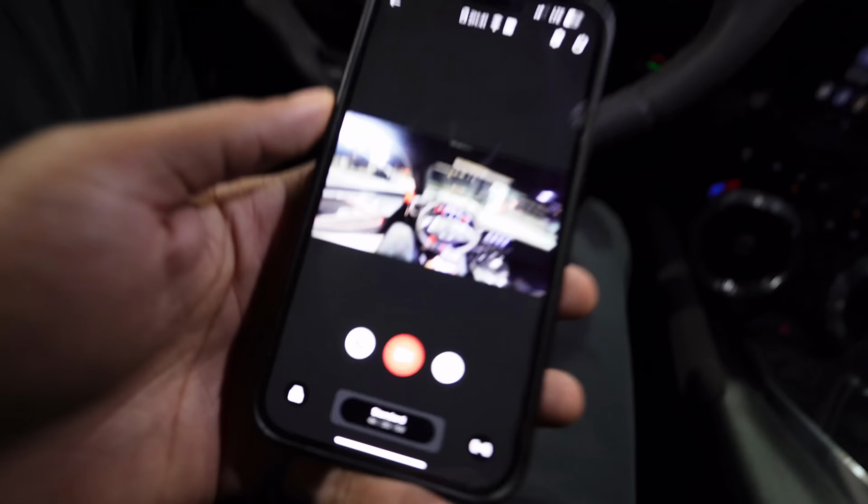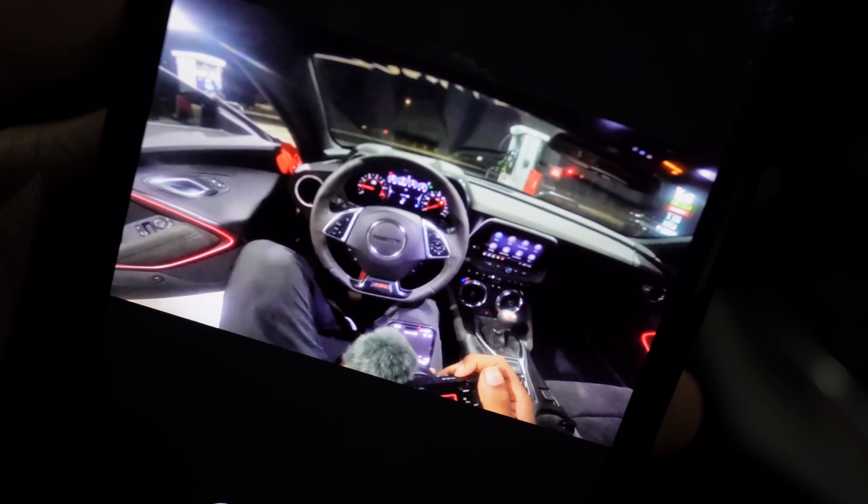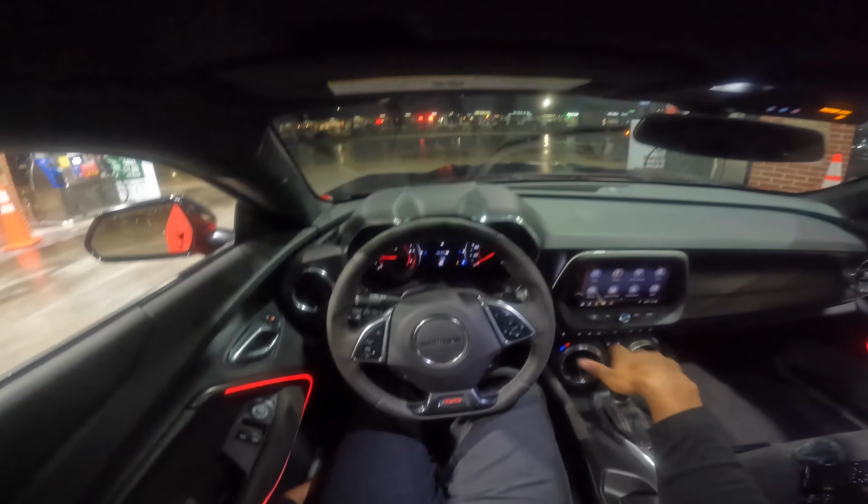I got the setup on. You can see right here, this is what the POV gonna look like. I think that's tough. But now I'm about to get down the road. We're gonna see how this turned out. All right, we in the POV section now.